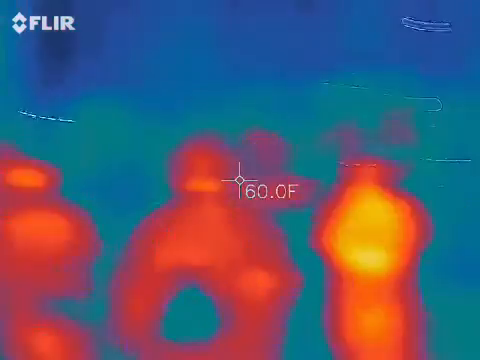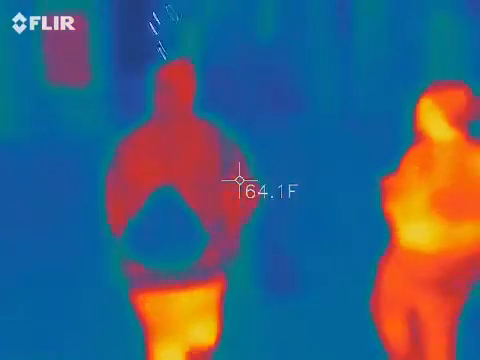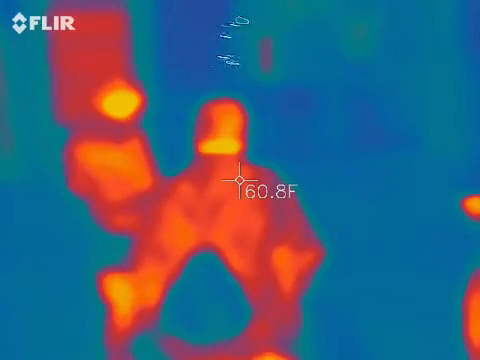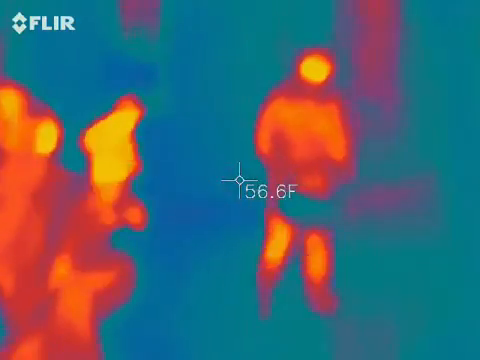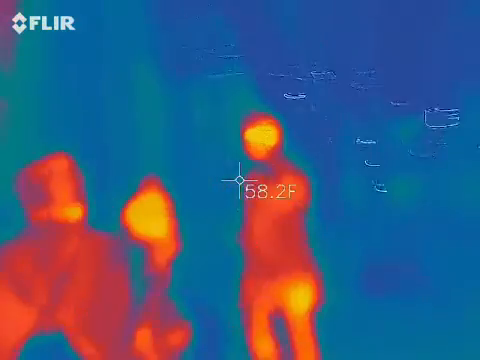Y'all didn't hear me when I said it, but I got a spike for like a second. How close were you to the building? I was like maybe towards the middle. I wasn't that close. Does the EVP record too? That's why we rely on somebody to hold it and watch it.